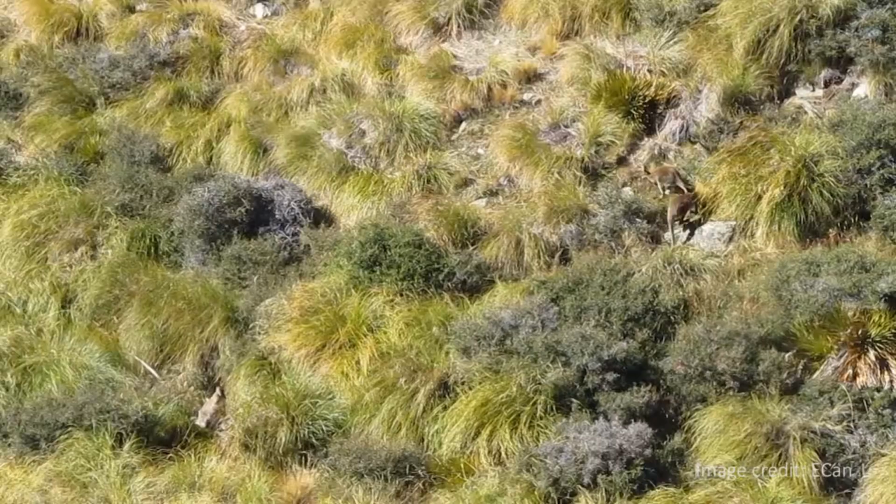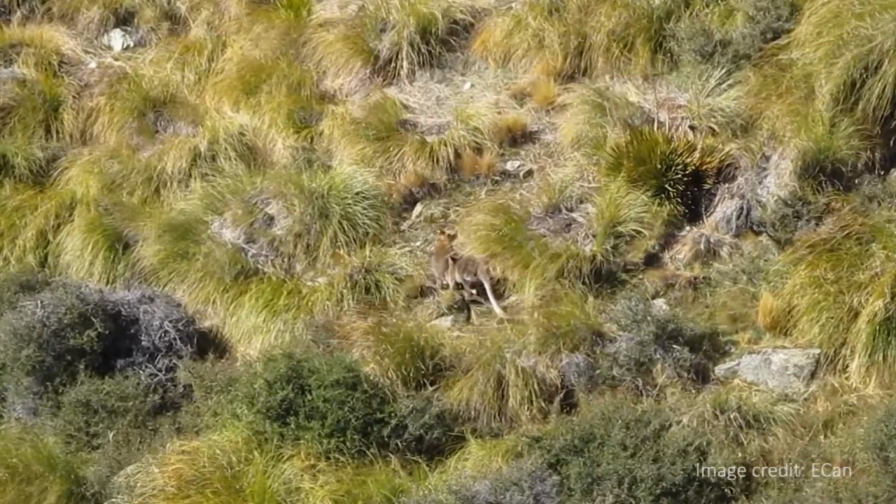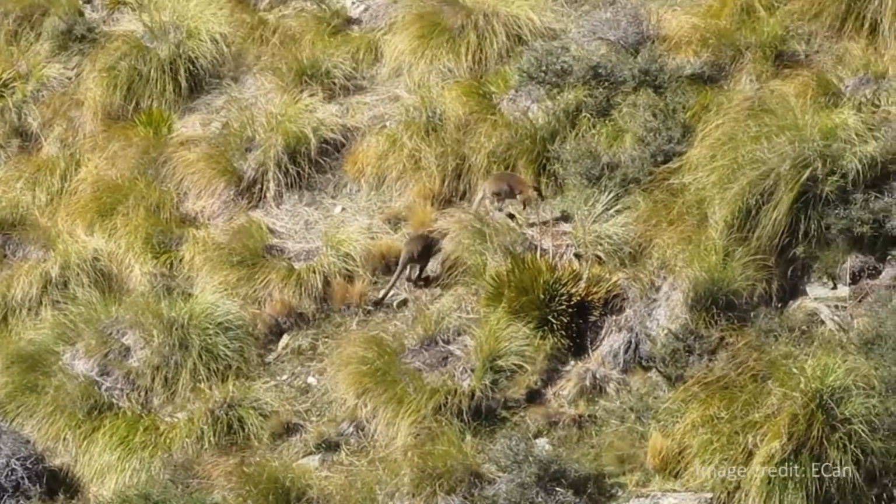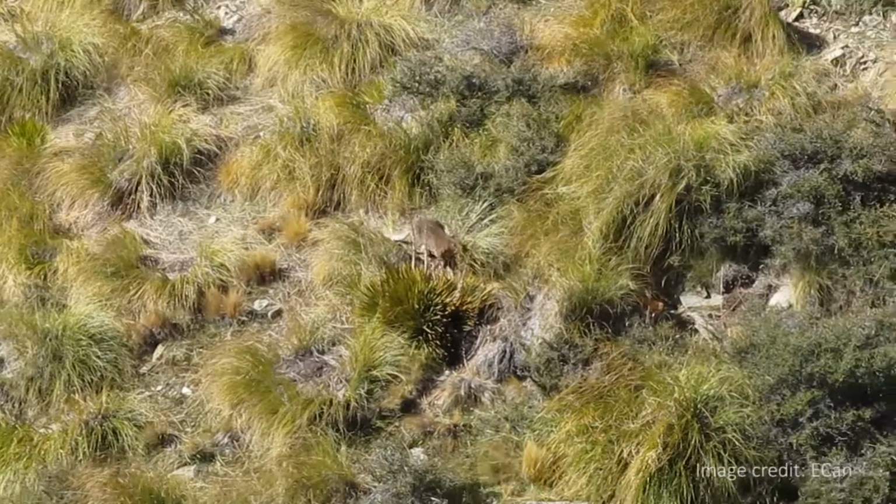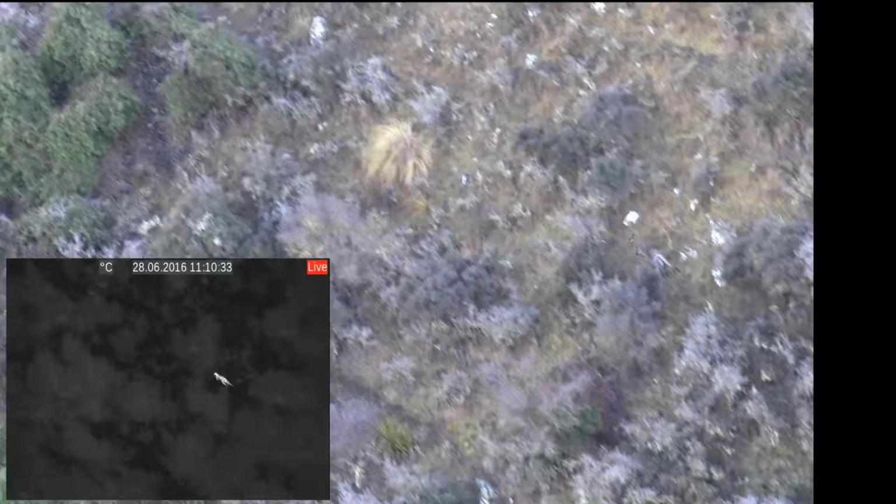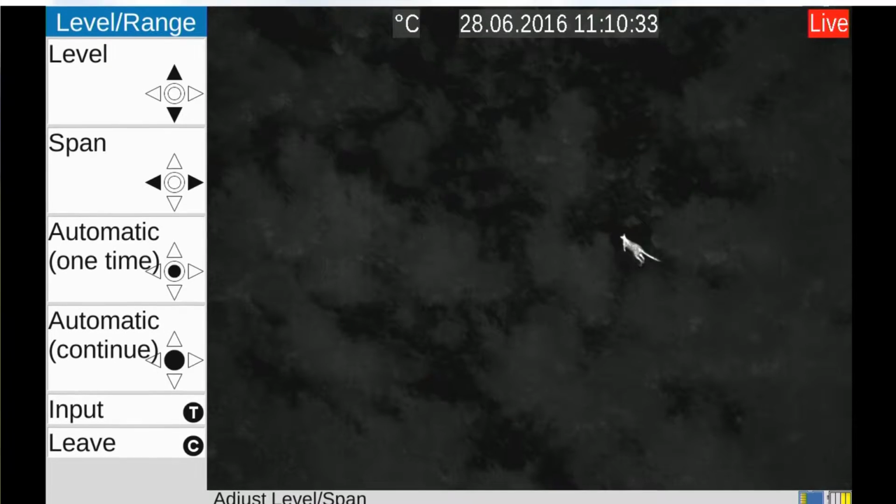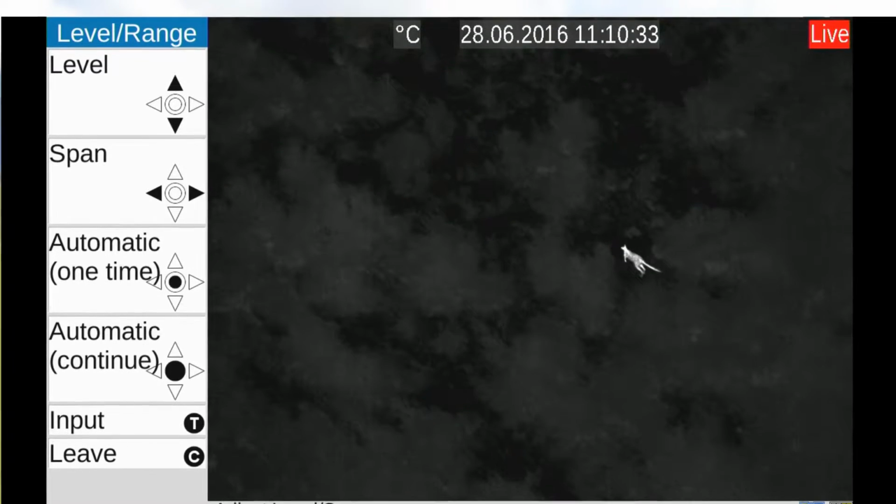If you're just looking at a hillside, unless they're jumping around and moving, you can't really spot them, whereas this will just guarantee that you're not missing them and you know if they're there. There's a huge contrast, they just stand out straight away, so it'll increase the efficiency in a chopper. It'll multiply it by 10 times, if not 100.